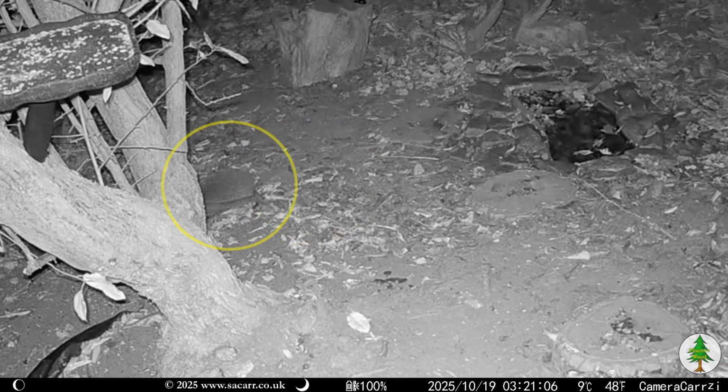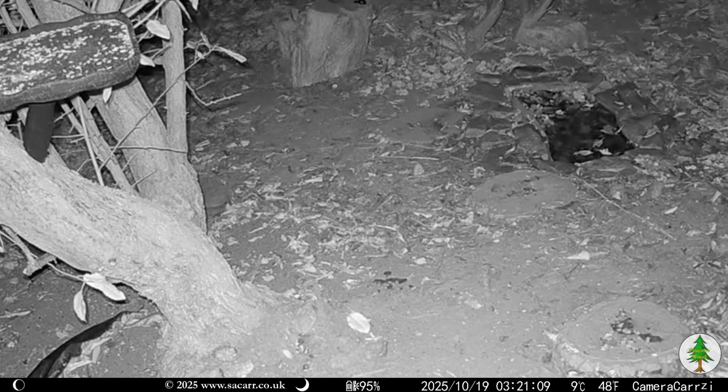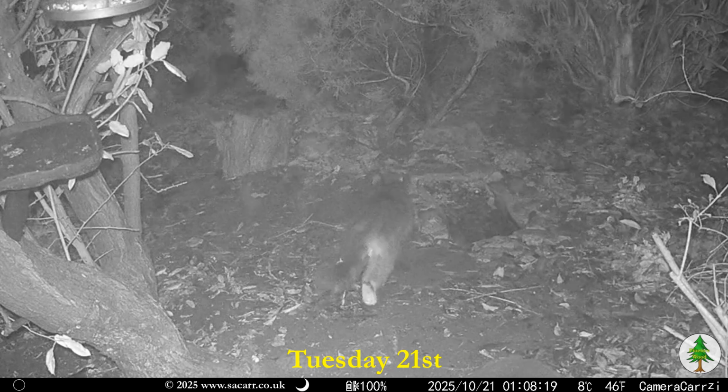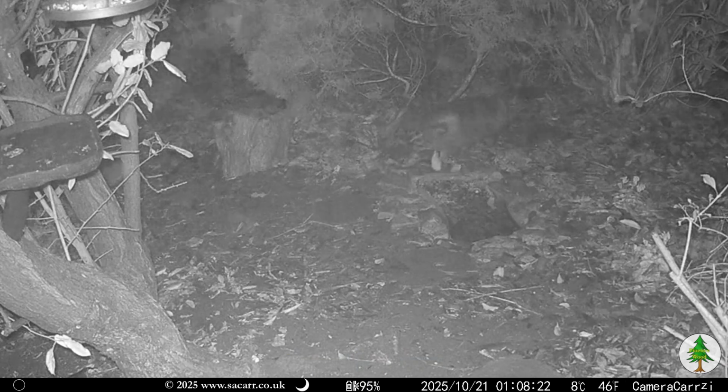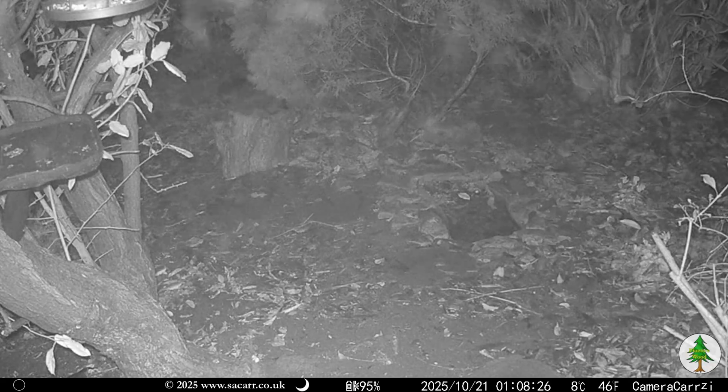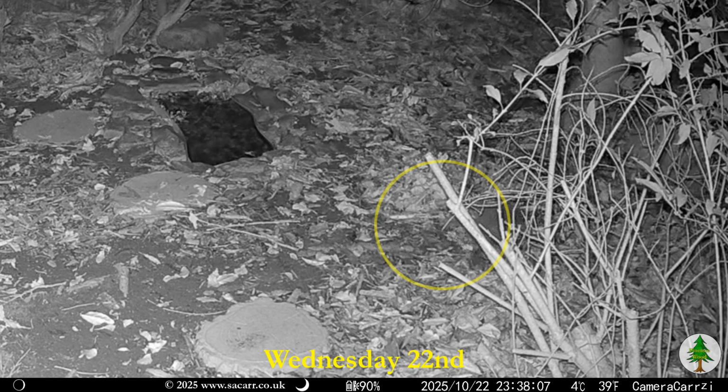The hedgehog made yet another brief appearance at 3:21 and ran off behind the tree again. It rained for most of Tuesday the 21st, so one brief cat video is all that was recorded that day. The hedgehog was the only capture on the 22nd.